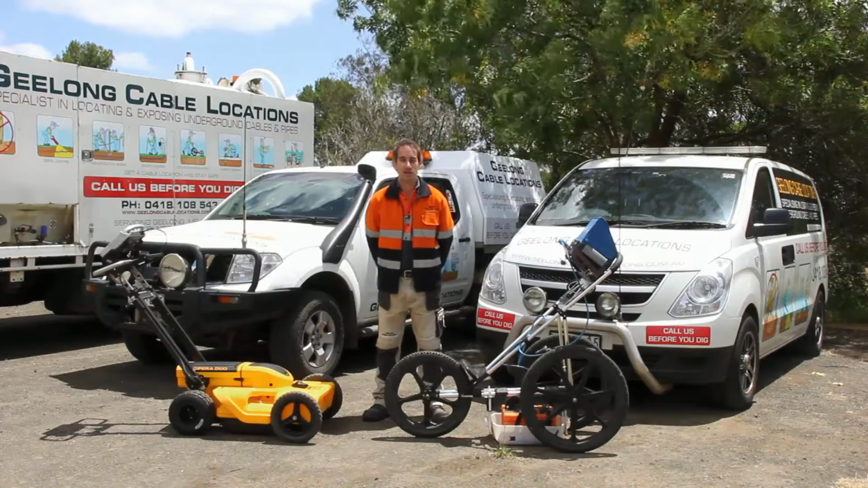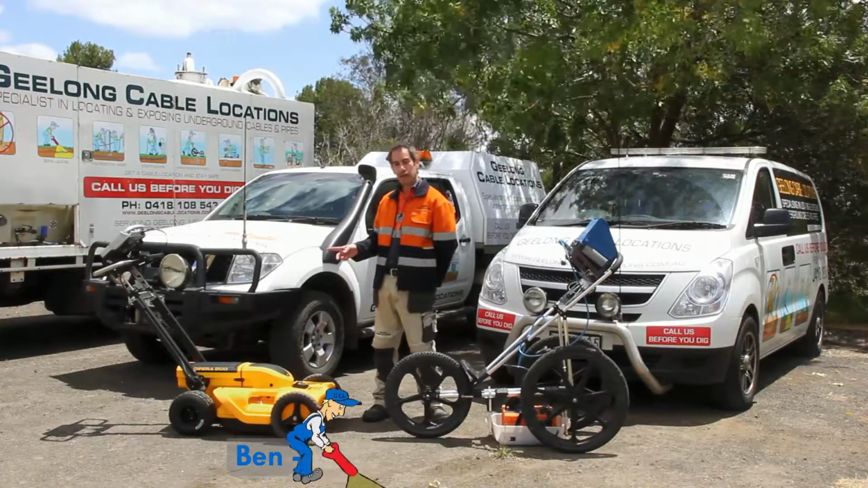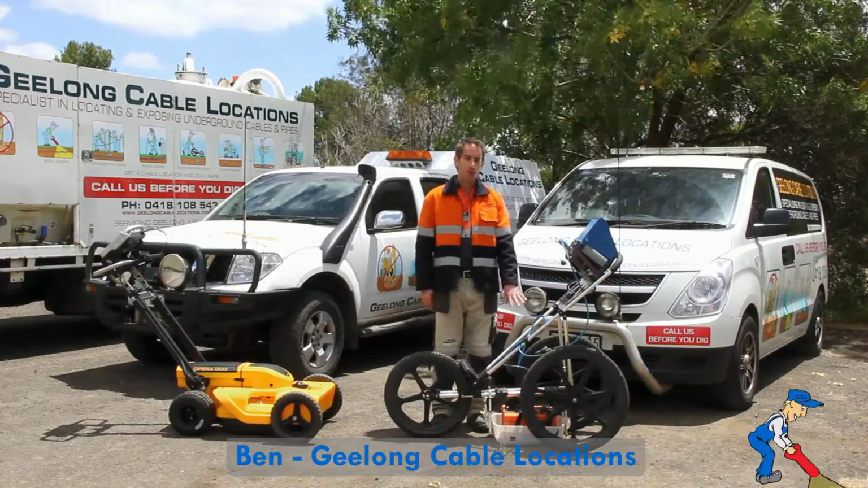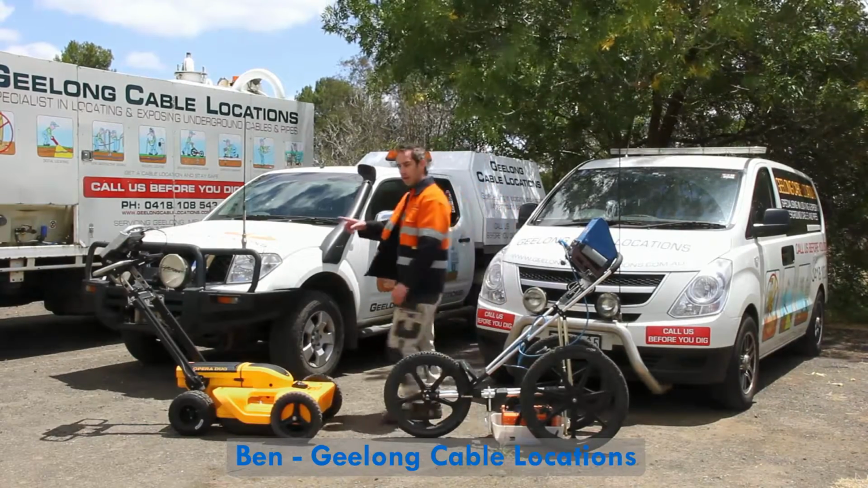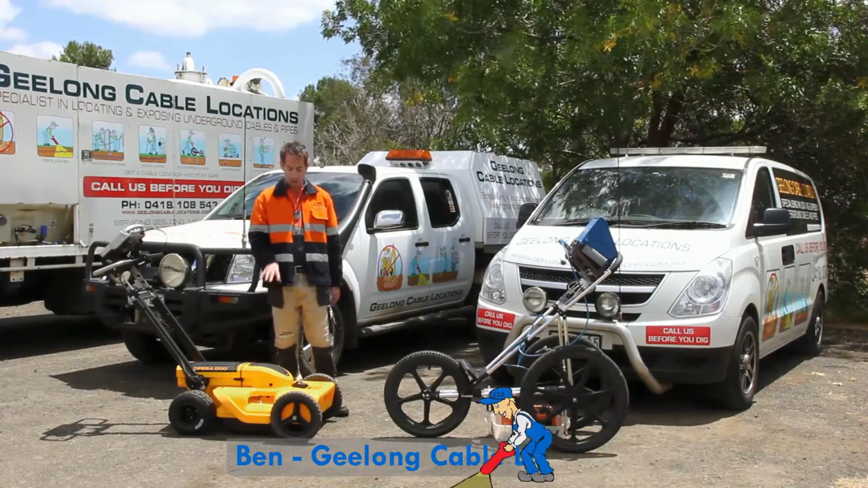At Geelong Cable Locations, we have two ground penetrating radar units. We've got the GSSI and the IDS. The GSSI has a SIR 3000 connected to a 400 MHz antenna, whilst the IDS has a 250 MHz antenna and a 700 MHz antenna built into it.